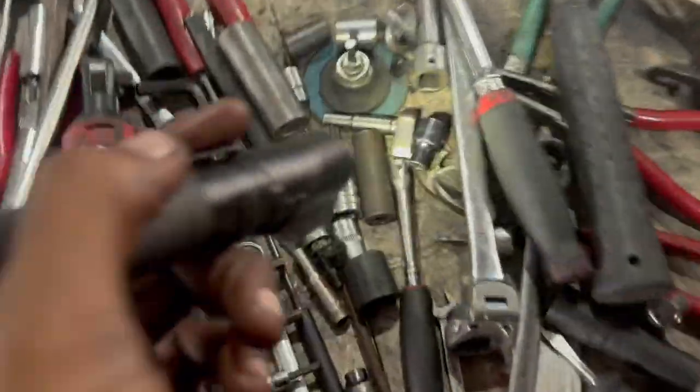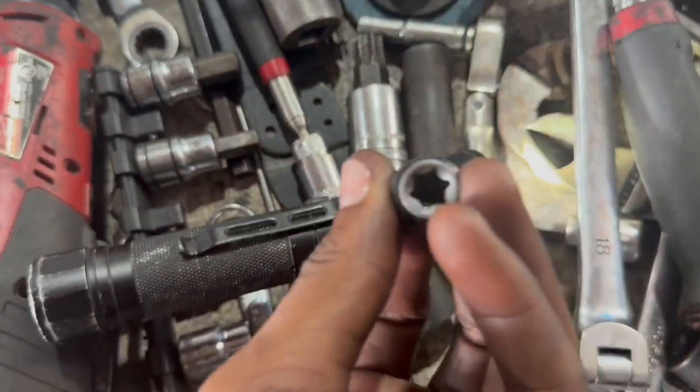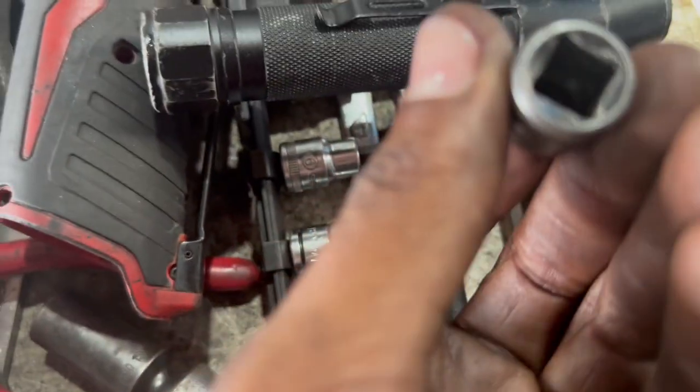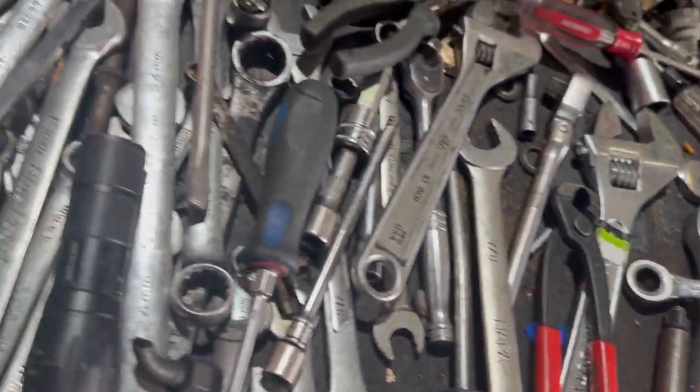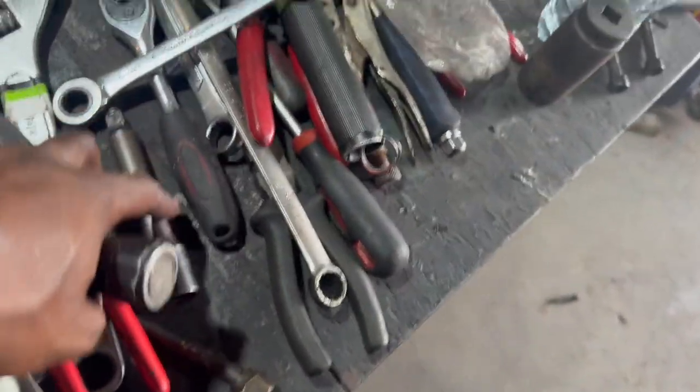But I'm trying to find the sockets for these and I cannot find them. I found two of them, but they're not the right size. It's a small one, and then this is a little bit bigger. I need one a little bit bigger than this one, but I don't know where that went. Can't find it in any drawer. I can't even ask Justin because he's out of town. He won't be back till Sunday, and it's Thursday. So I'm doing this by myself, like always.